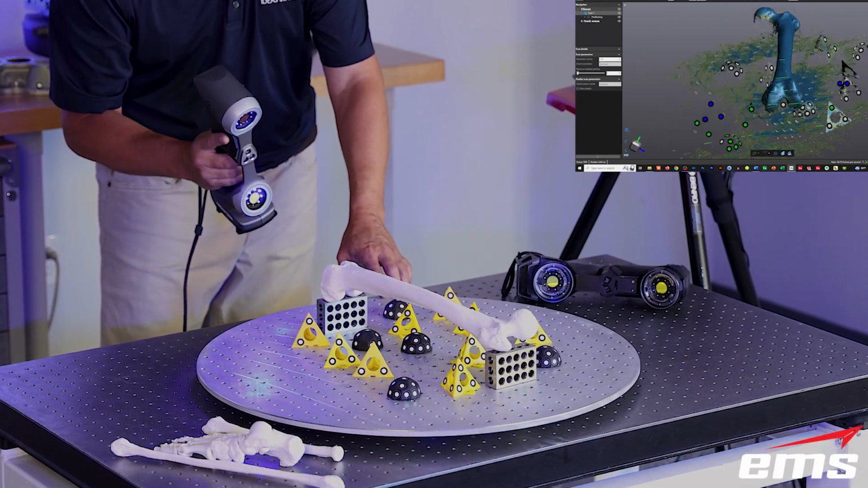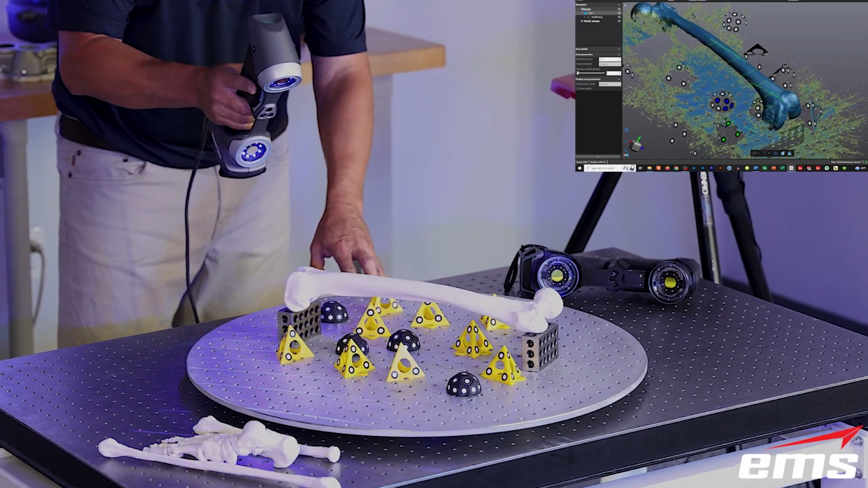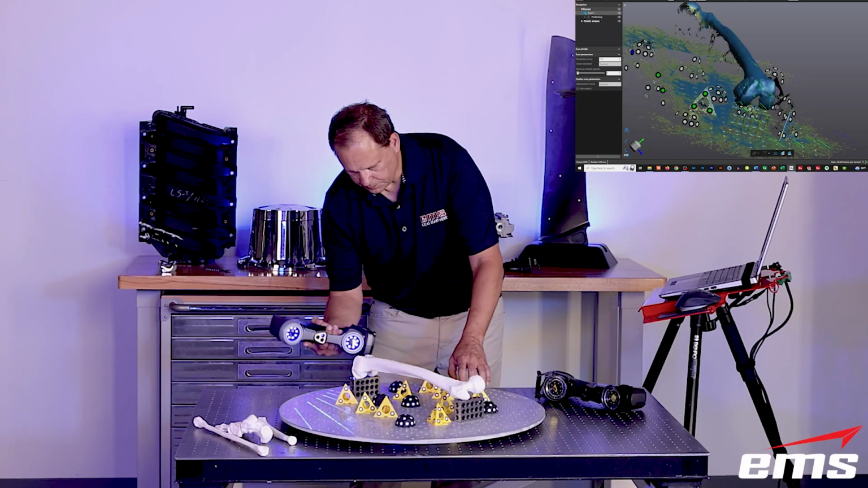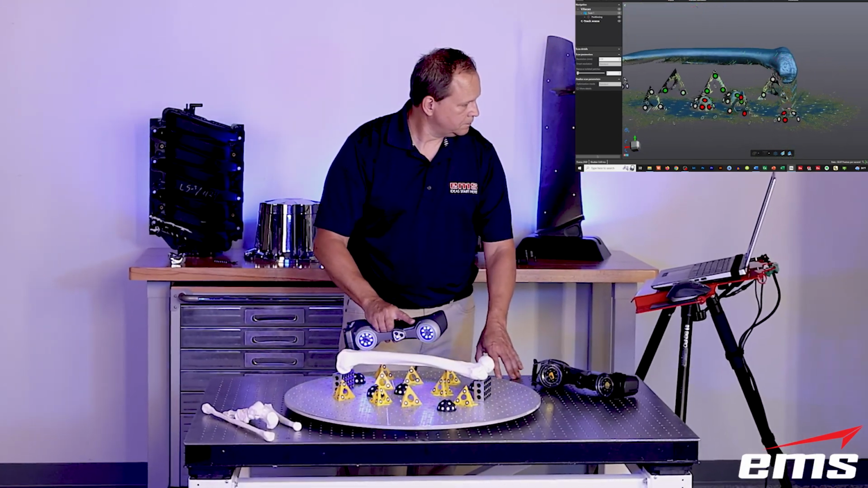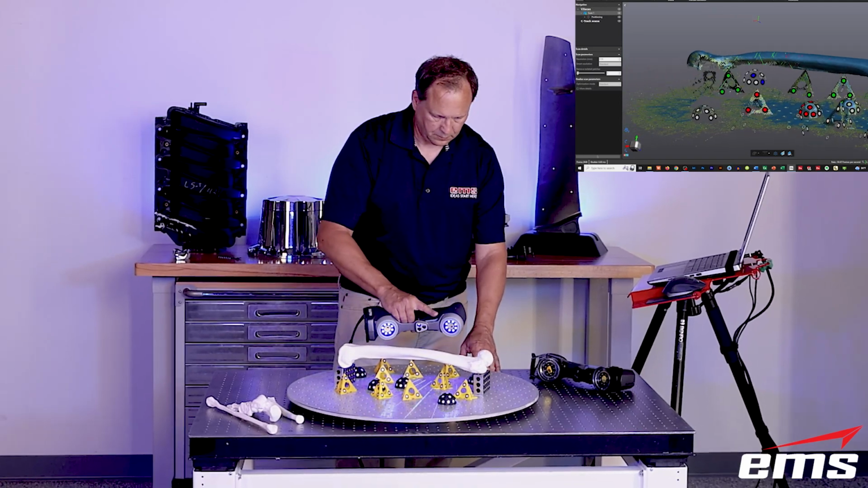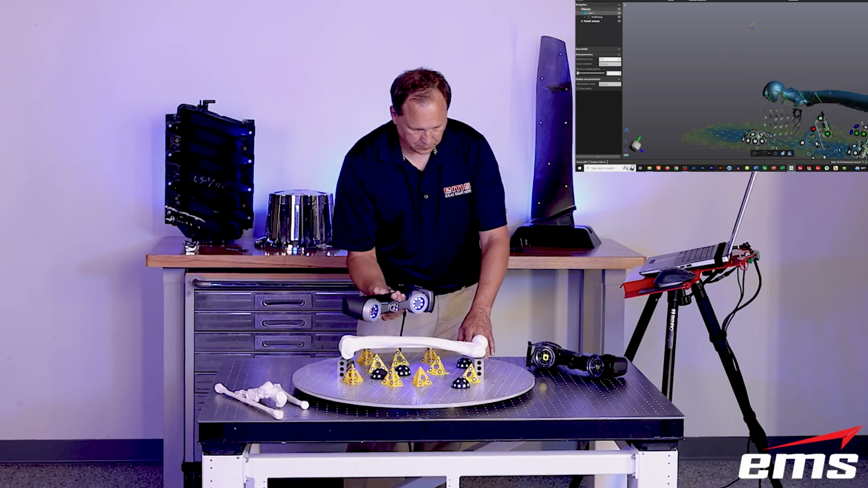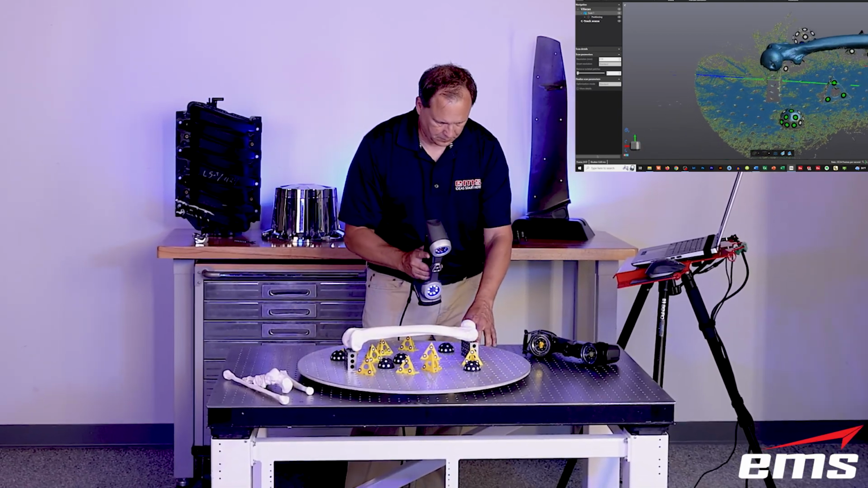You don't have to use a rotary table, but as you can see, it makes it very nice and fast to be able to move around and scan without you having to walk around the part. Now, if you're doing something large, this wouldn't make sense, but for most bone models, this would be fine. So as long as you have those targets in the field of view, you basically just work your way around. You can see on the screen those 7 laser lines picking up the shape.